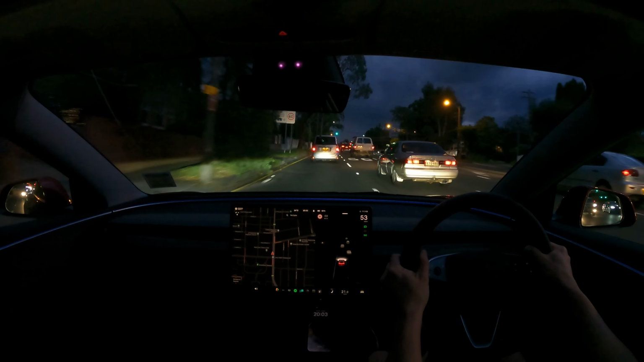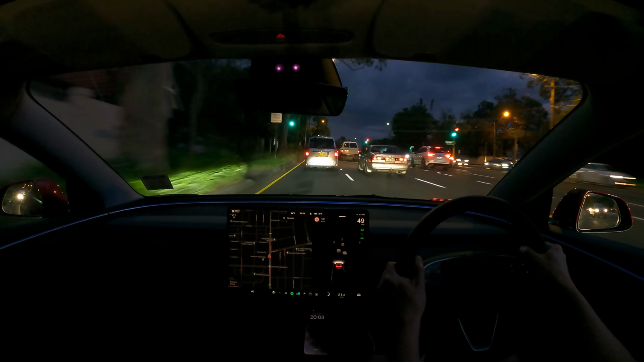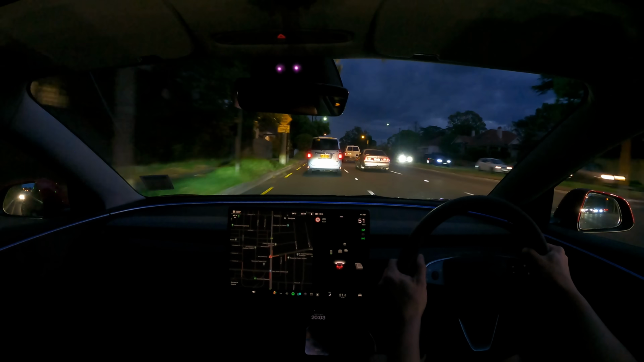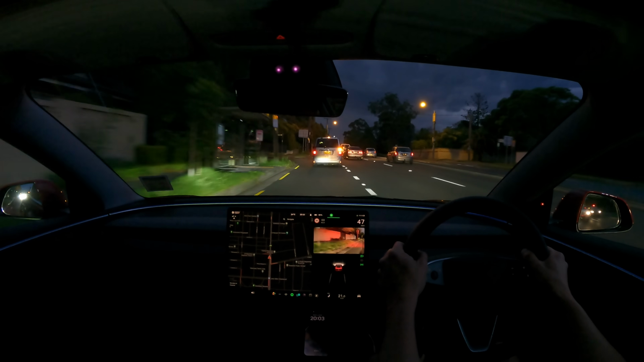Okay. See how the lights shine onto the car ahead there. Definitely bright enough. Alright, let's turn left here, and we should be able to find some roundabouts to test on.